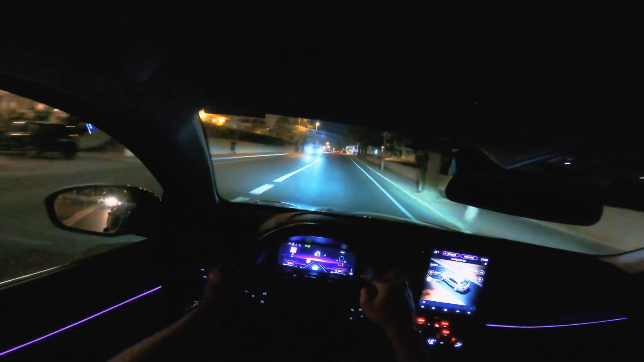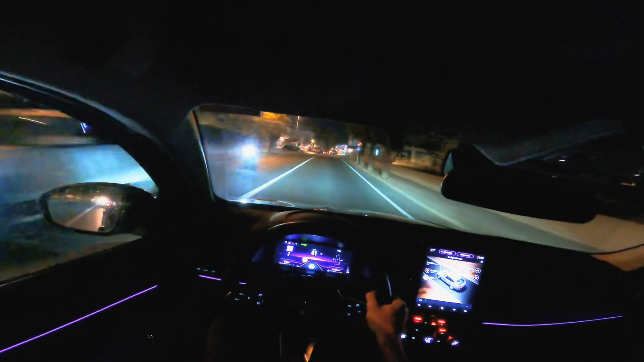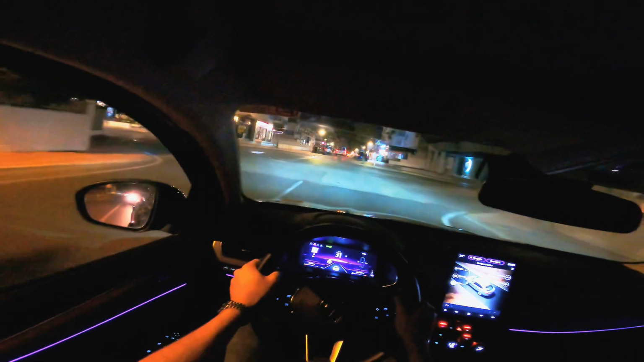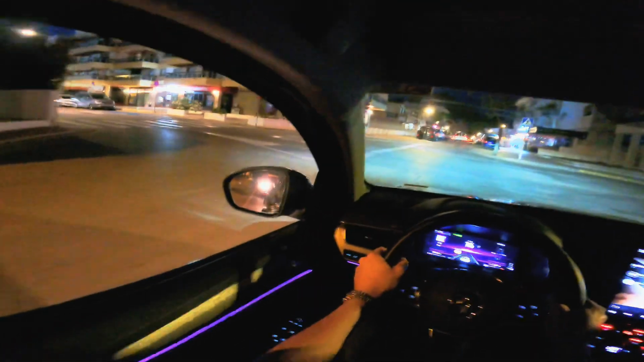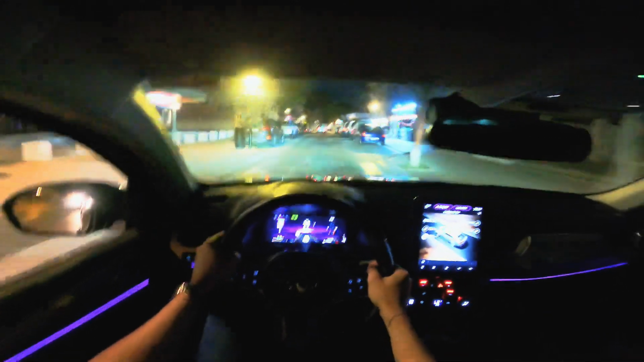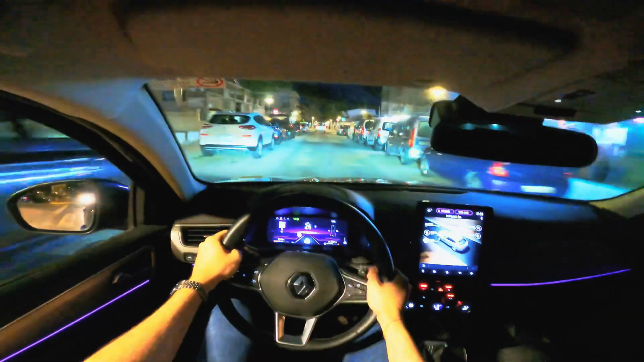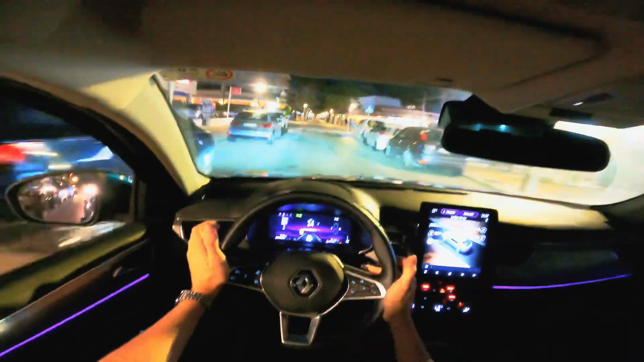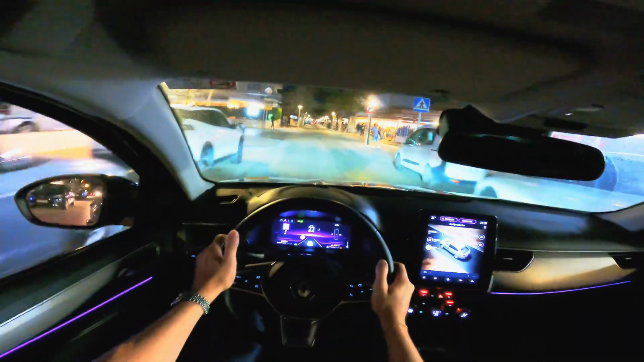As you can see, it's in manual. You can shift it by yourself if you want. But I'm gonna do it automatically.